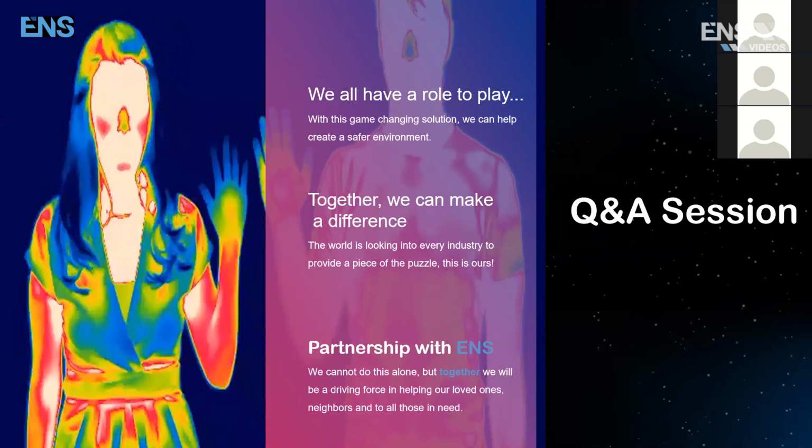MPM Duke says, does the AI alert if there is a person that fails to produce a temp reading? Great. So here's how this solution needs to work, okay? First of all, this allows you to sort the traffic. This allows you to sort the traffic, Duke.